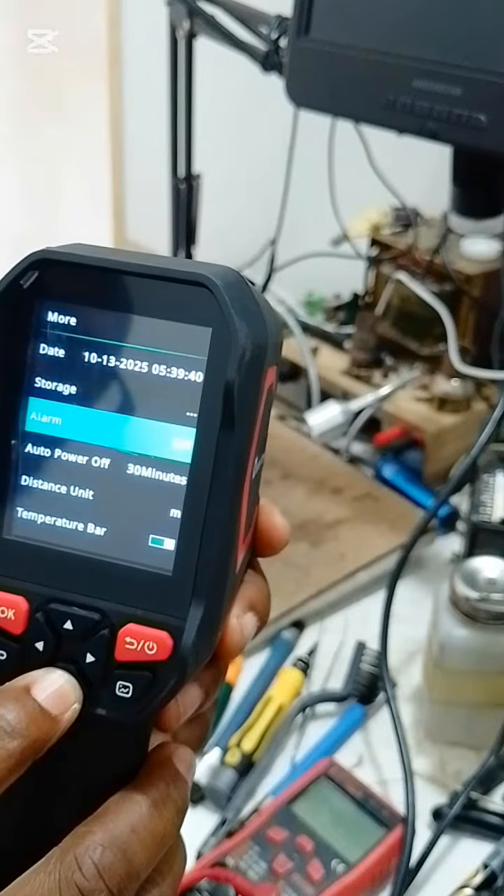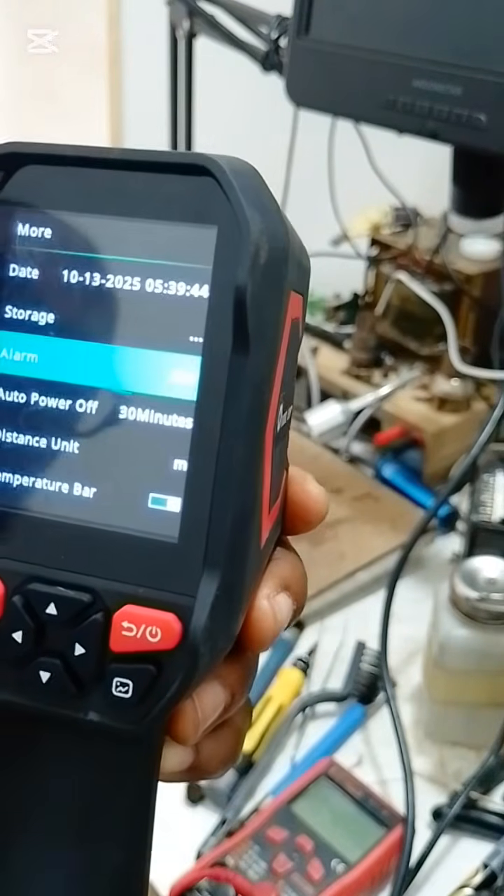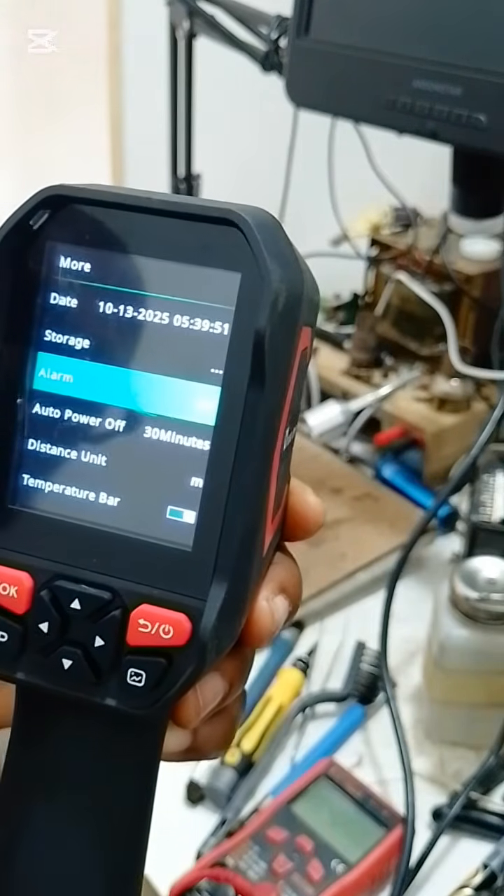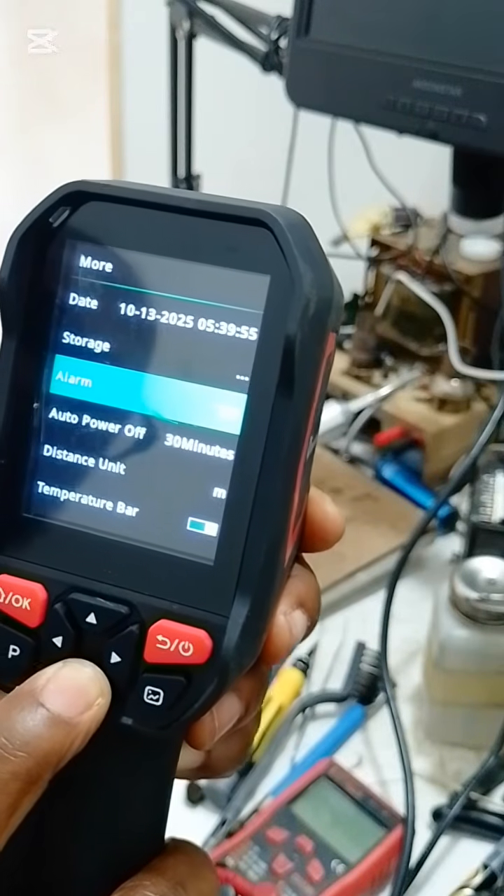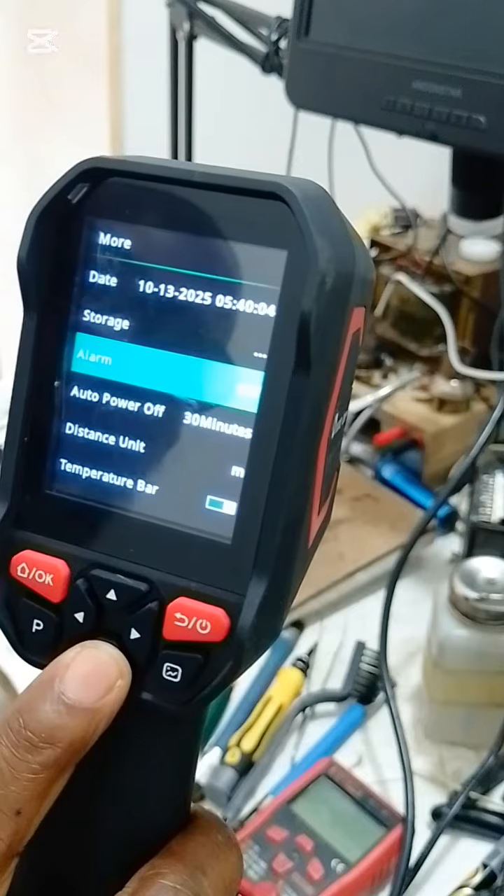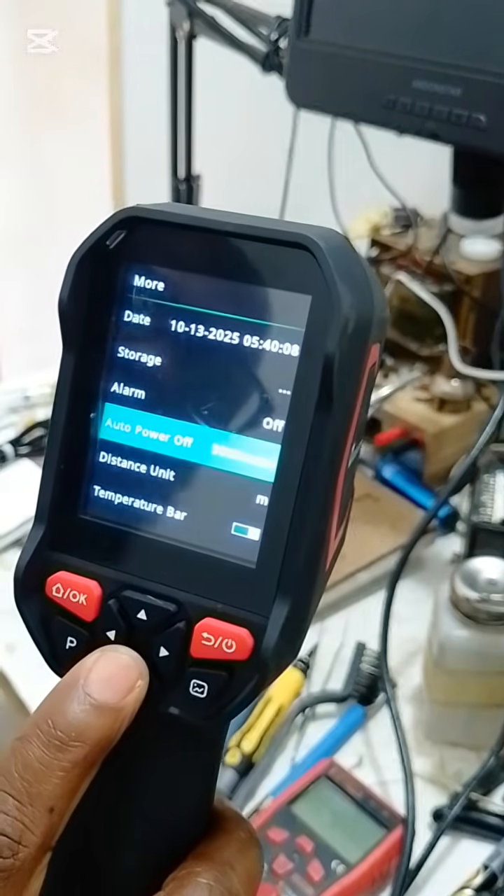So that is that. You have alarm. If you set this alarm, I set it to off. So you set the alarm and you set the temperature range where the alarm will start indicating or alerting you. So once you point the camera to an object that is very hot or that is at the temperature, the alarm will blow.